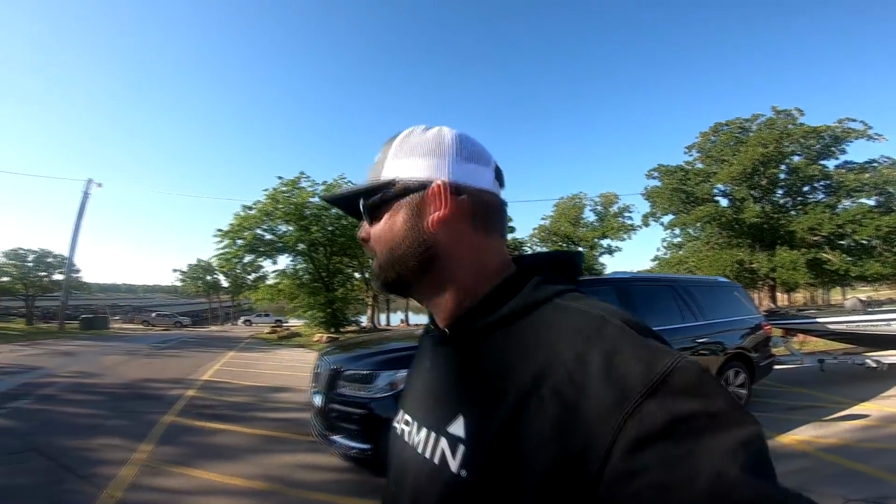I have to thank my wife for letting me borrow her truck. It's always a necessity. I don't ever tell her what she can and can't drive, but I always like for her to purchase something that I can pull a bass boat with as a backup in case something like today happens. And today it worked out. Appreciate it, honey. Still got here. I'm only really about 40 minutes late, so that's how it's worked out so far. But we are here, officially here.